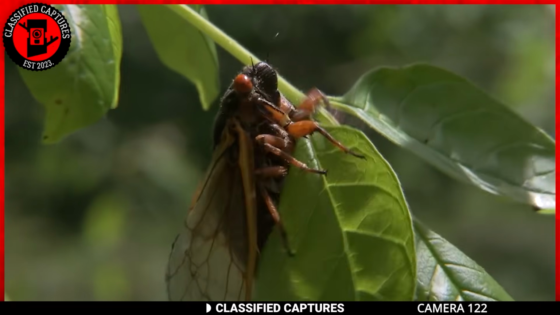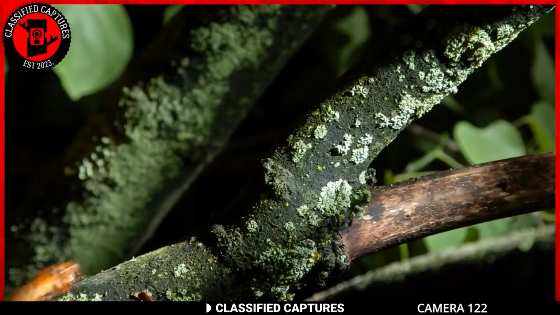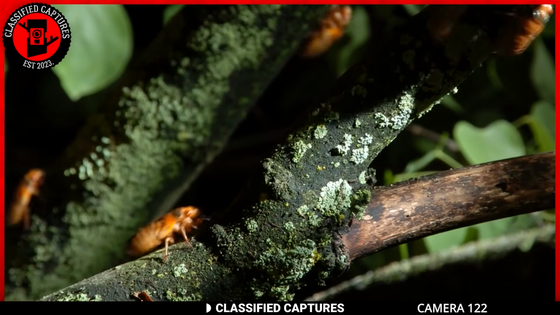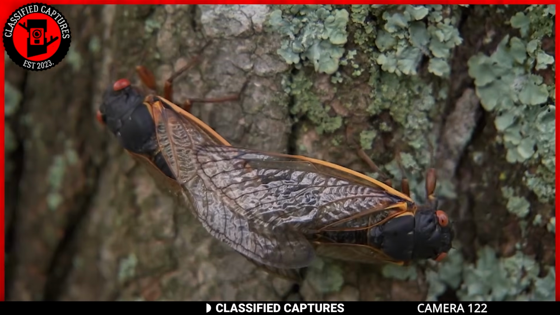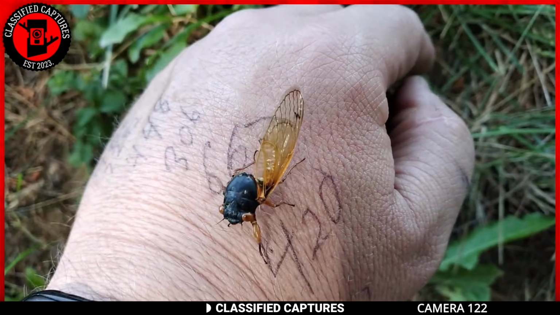And then there's the noise. If you've ever heard cicadas in full swing, you know they are loud. Now imagine trillions of them emerging simultaneously, creating a sound comparable to a chainsaw. The constant hum and buzz are said to redefine the meaning of noise pollution.